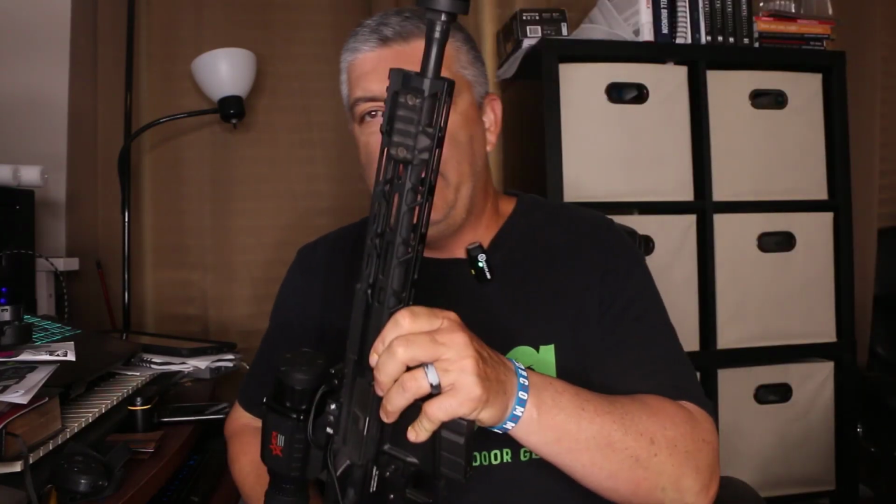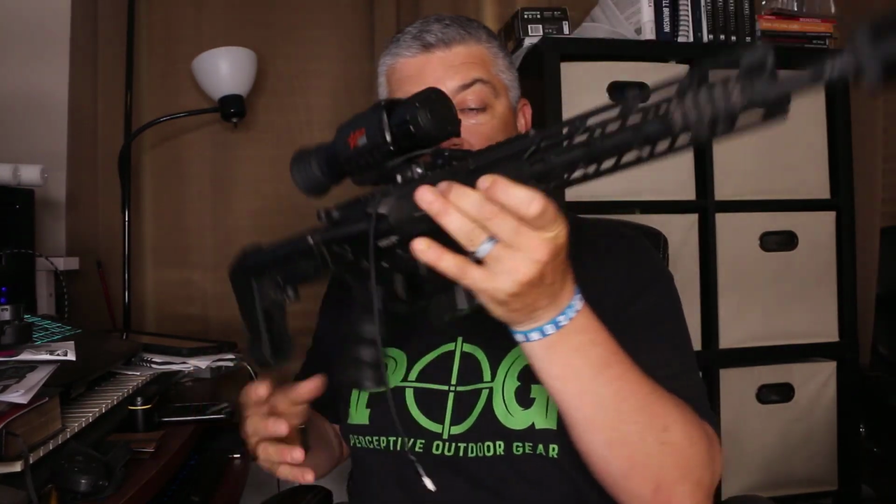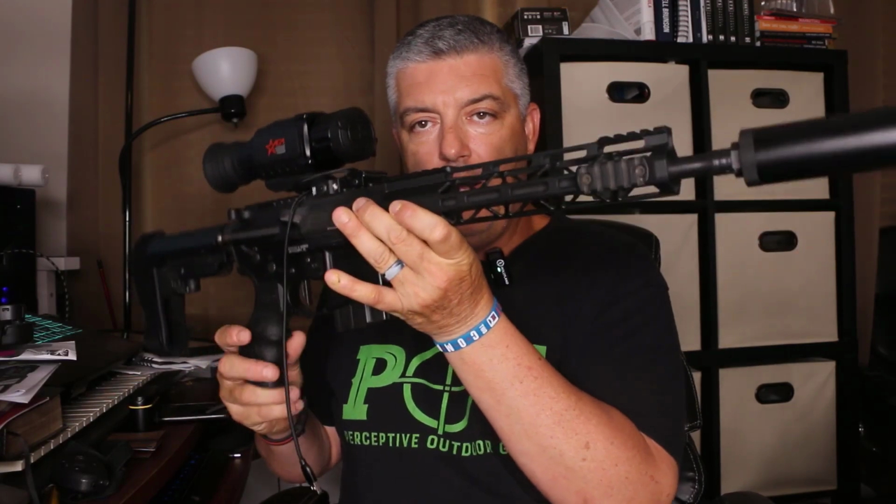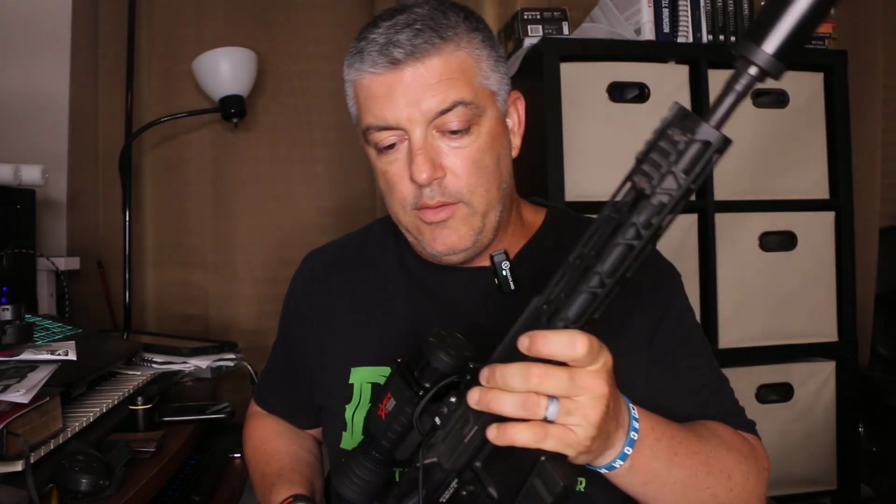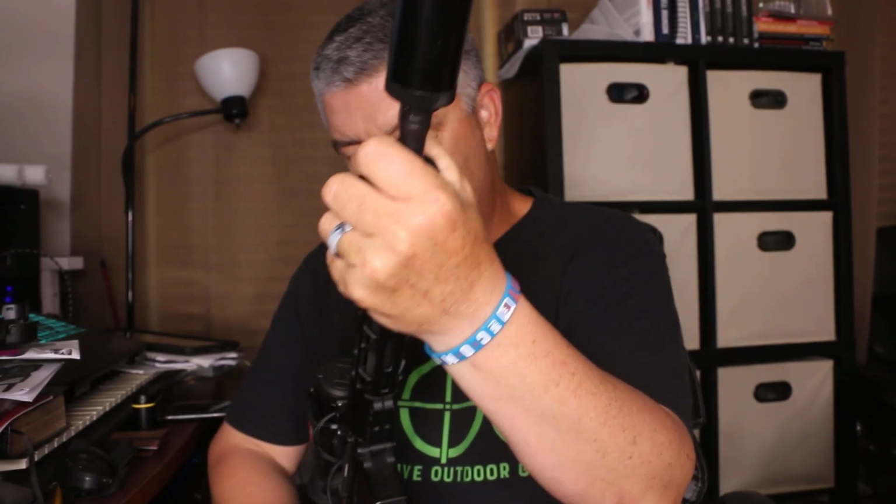So with that being said, this is my little short barreled rifle. And just to give you a little bit of background, I've had a couple of issues with this thing. If you don't hold it tight, because it's so short and it sits right here on the actual tripod, whenever it shoots, it tends to bounce a little bit. And normally I take this part right here and I pull it tight into my shoulder, and I didn't really use the actual hand grip before,